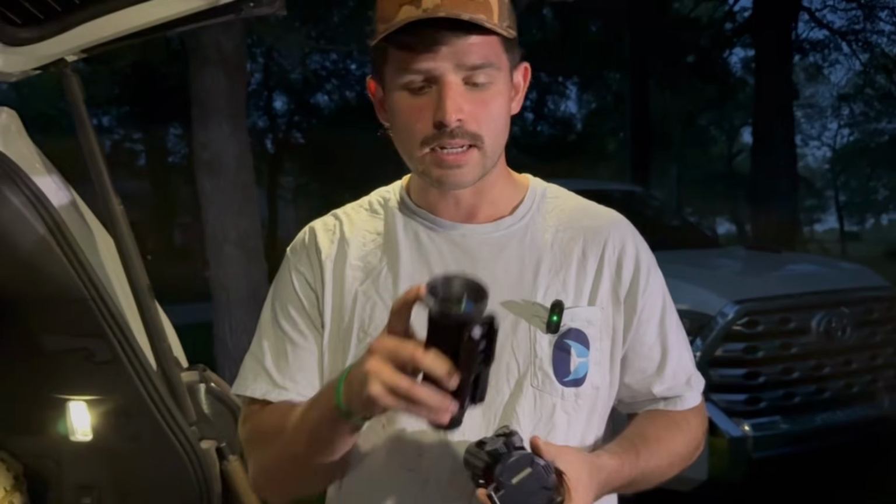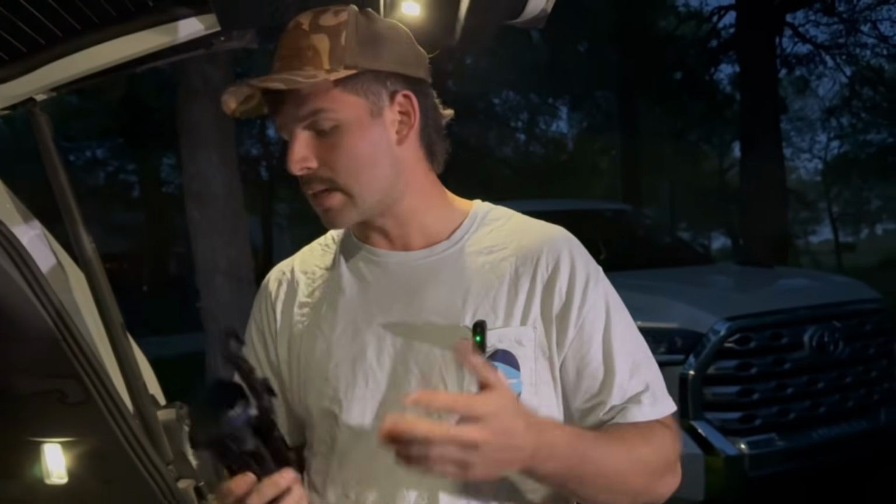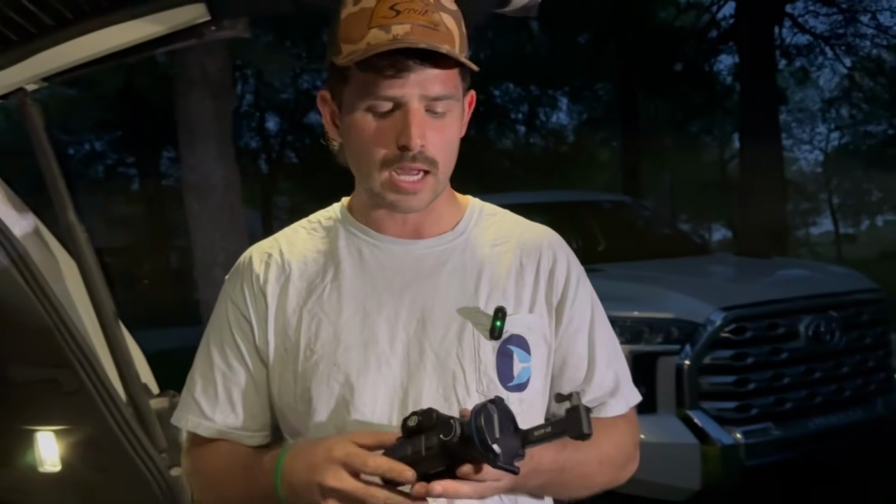And again, I haven't changed anything with these scopes. I did accidentally break the end cap on the Hydra, but again, it's just a plastic end cap that might add an ounce or two. And that one has the mount already on it. Yeah, and this one already has everything on it. So again, guys, about 10 ounces lighter.